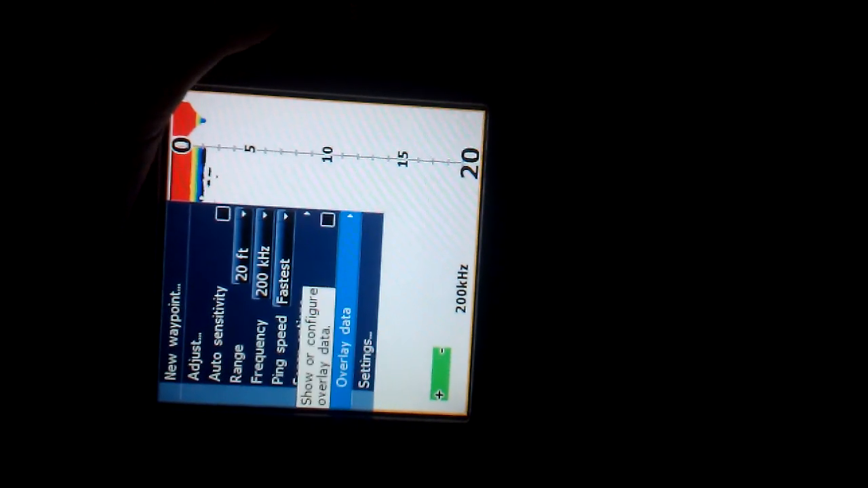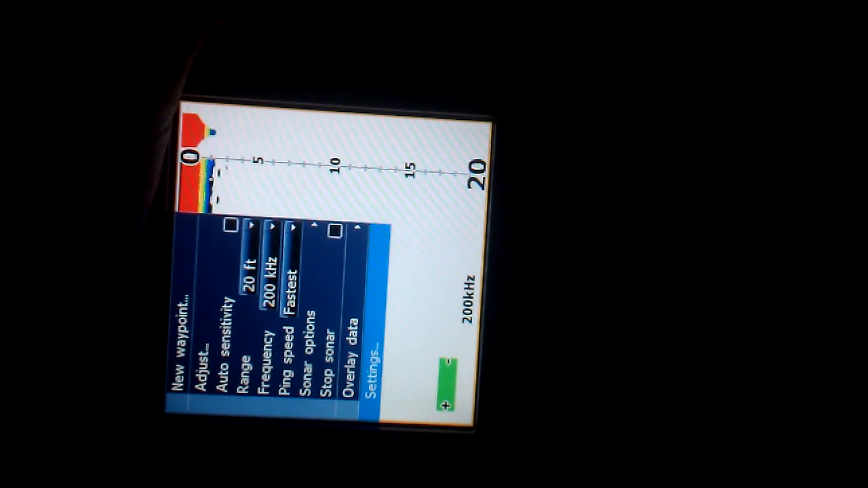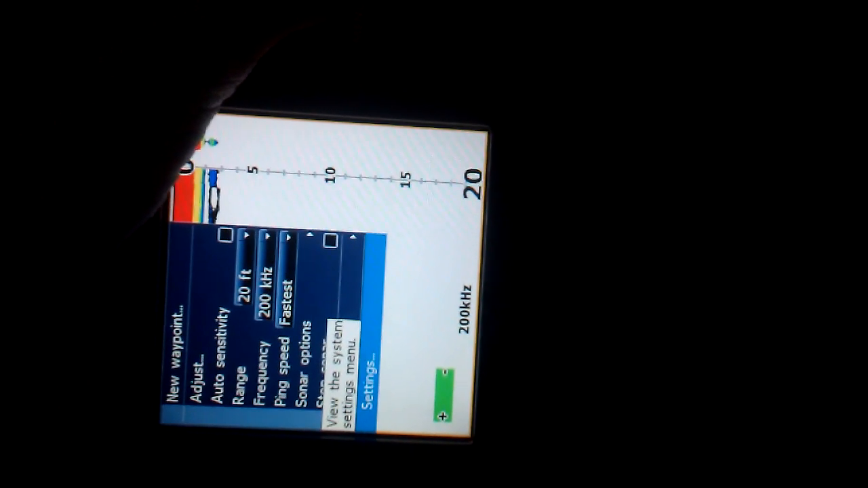Overlay data, I took off the speed and temperature because I don't really care what the water temperature is, and it just reads 32 degrees all the time because I don't think this transducer has a temperature sensor, and the speed I don't really care about anyway.